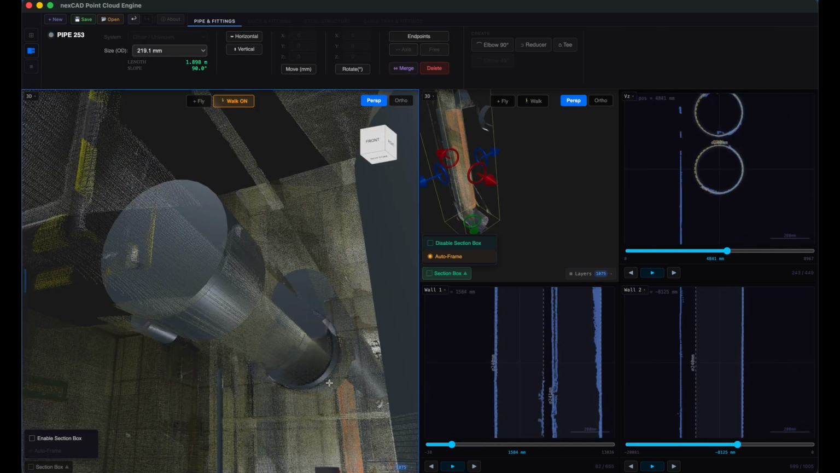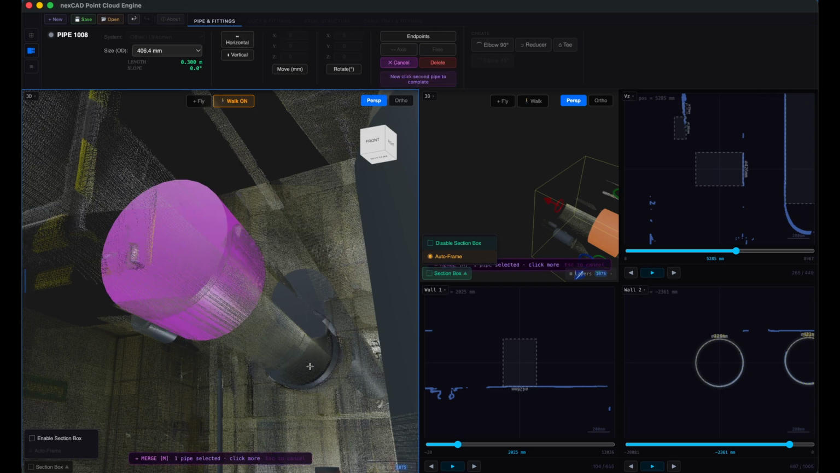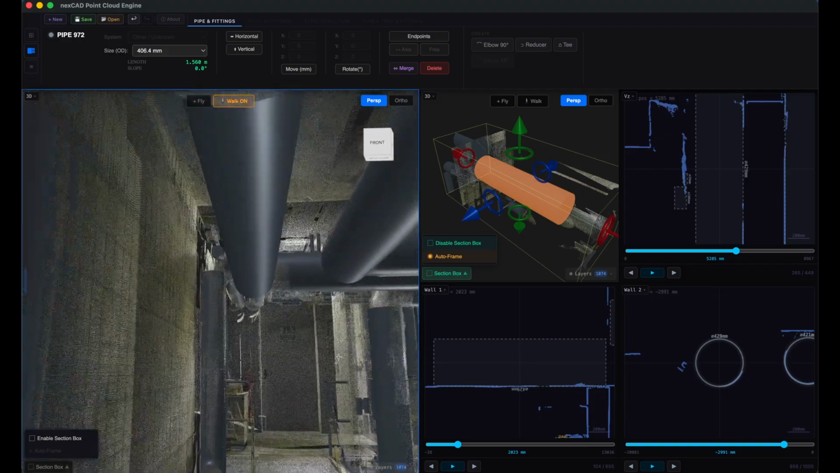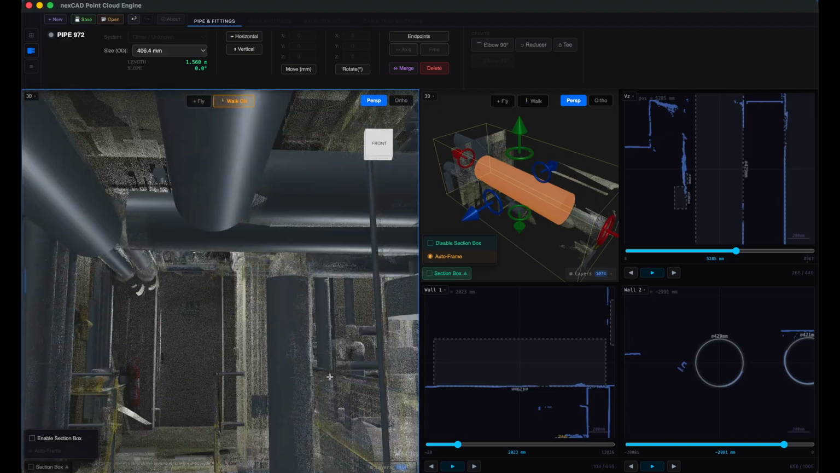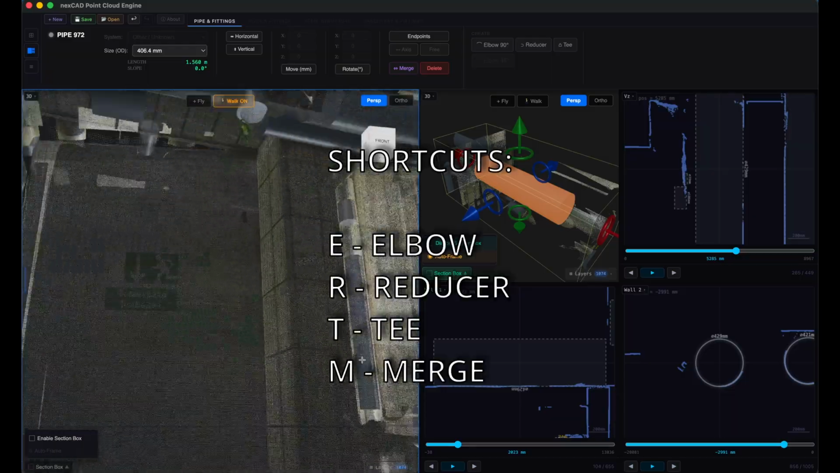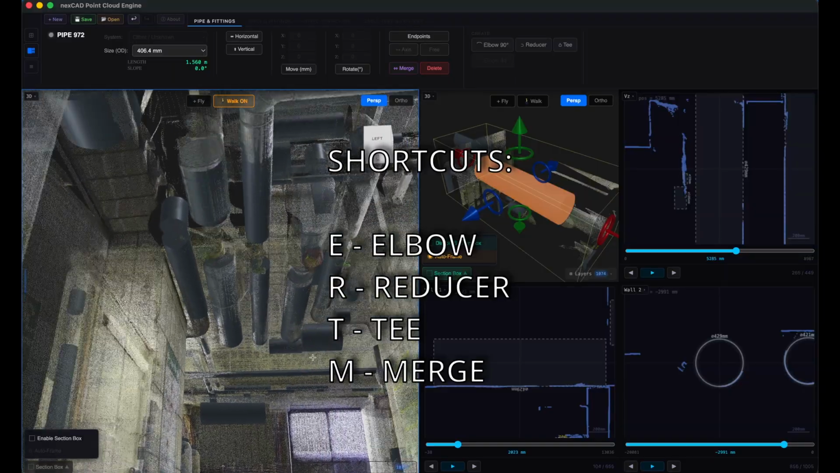And if I need to join 2 or more pipes along the same axis, I use Merge: activate Merge, select the pipes, and right-click. Quick thing worth memorizing, the shortcuts: E for elbow, R for reducer, T for T, and M for merge.